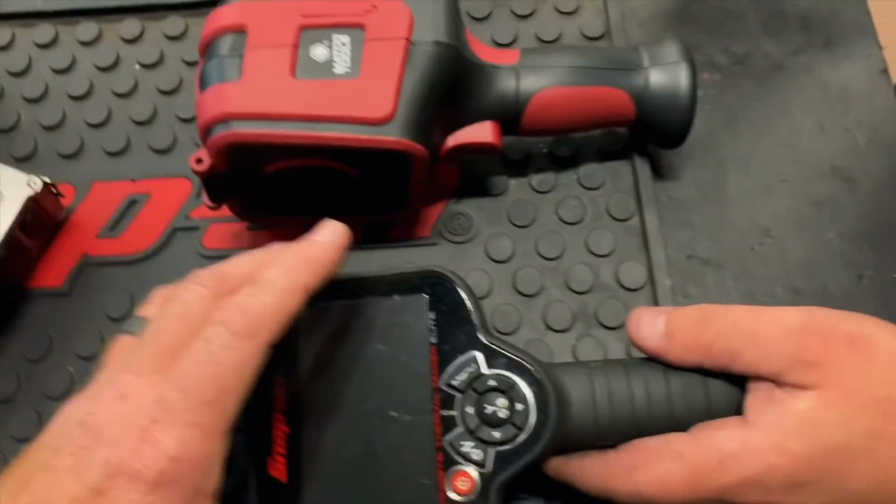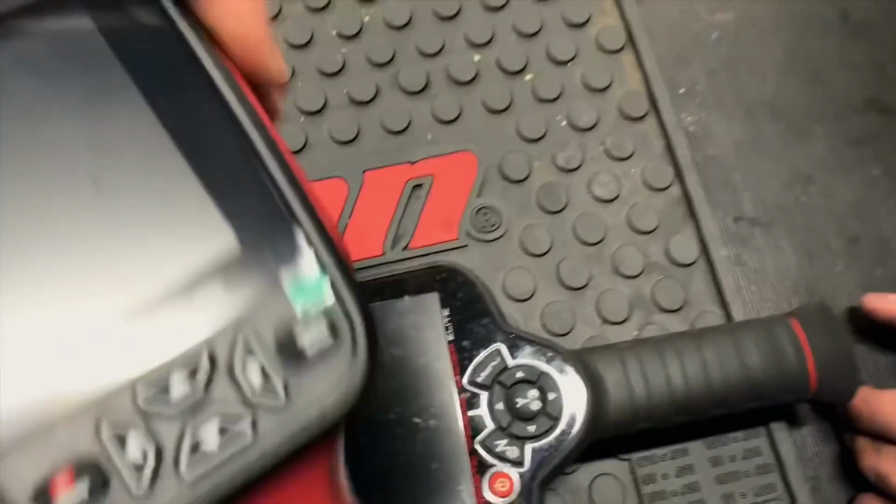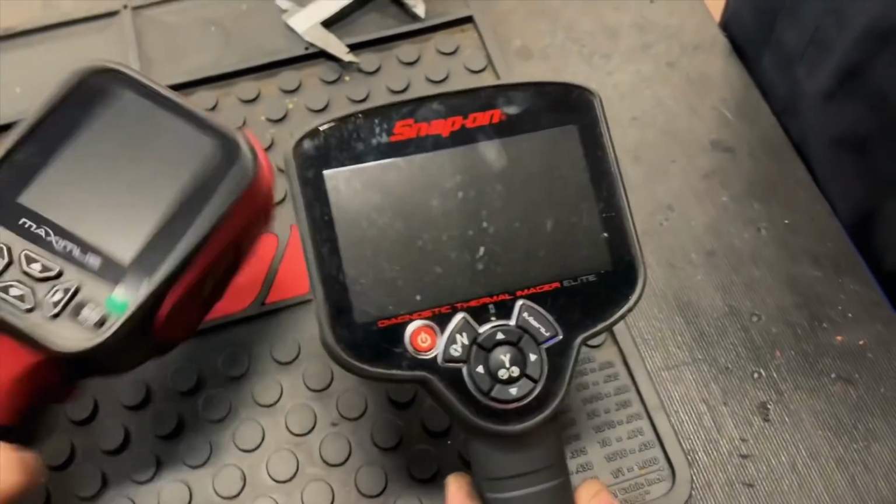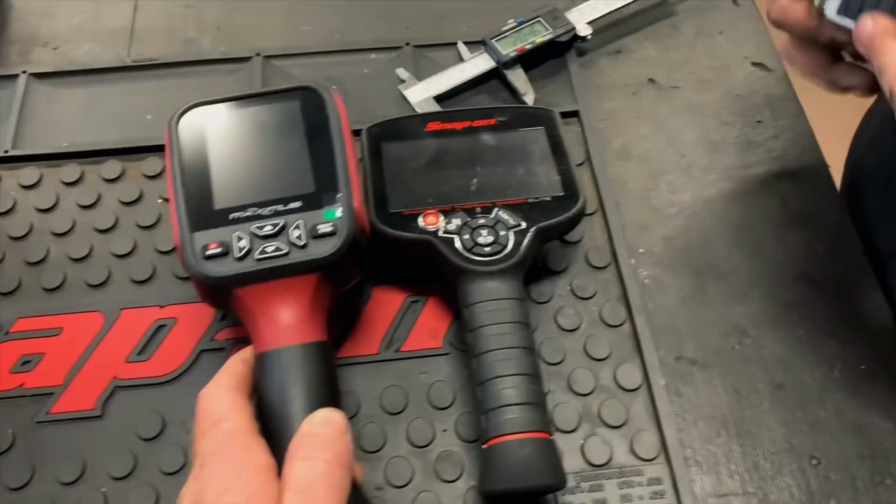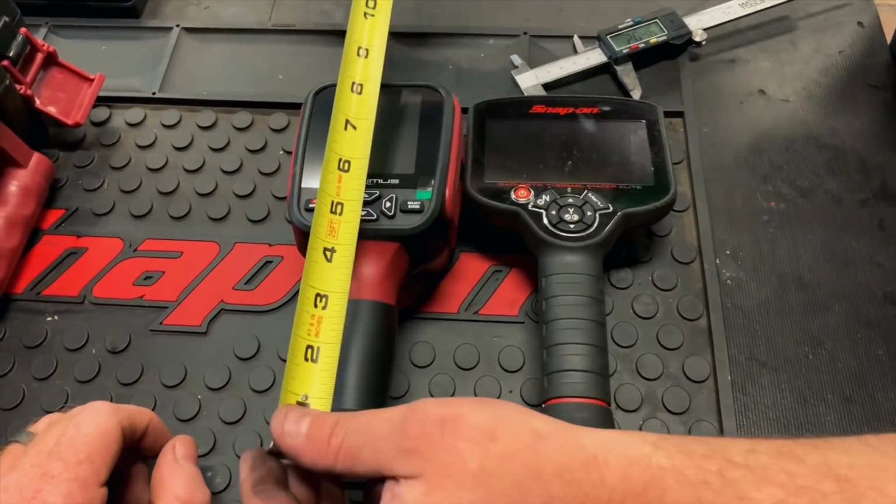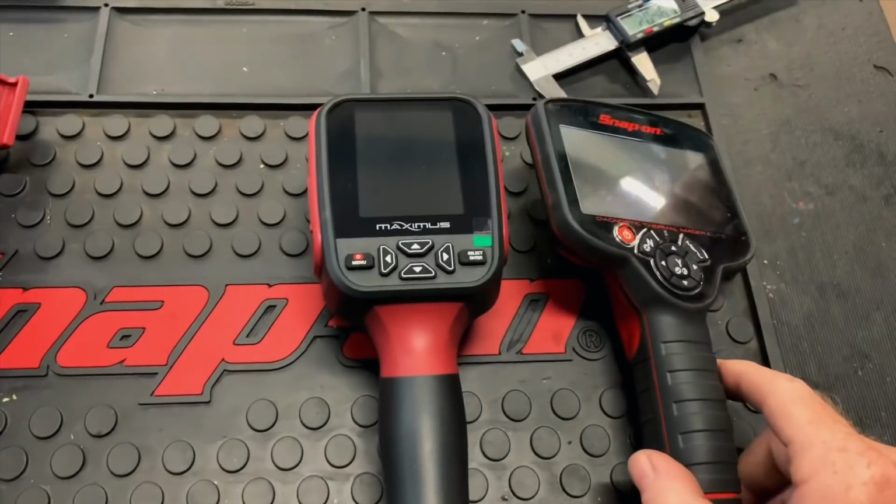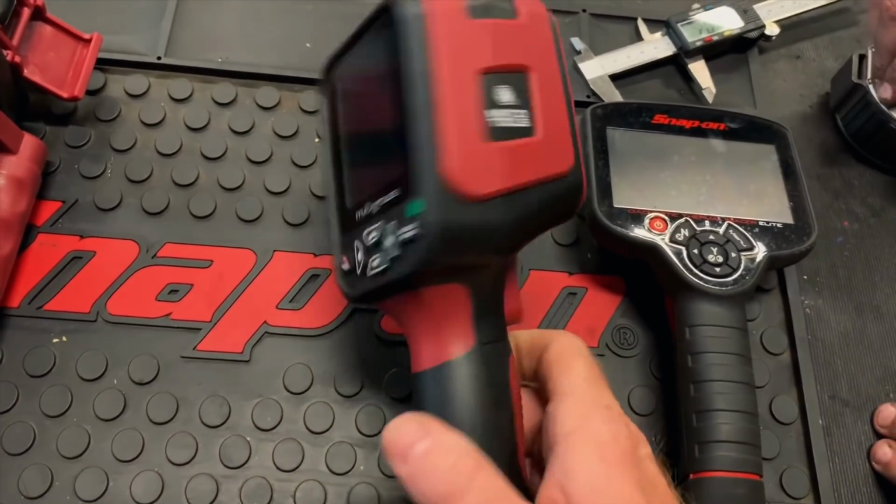So there's a huge difference this way, and the screen's not all that much difference when you turn it, in relation this way. The Snap-on's kind of horizontal where the Matco's vertical. And lengthwise, they're going to be pretty close as well. We'll give it about 9 1/4. Between 9 and 9 1/4. All right. So there they are, guys. That's the look at the newest Snap-on thermal imager versus the Matco.